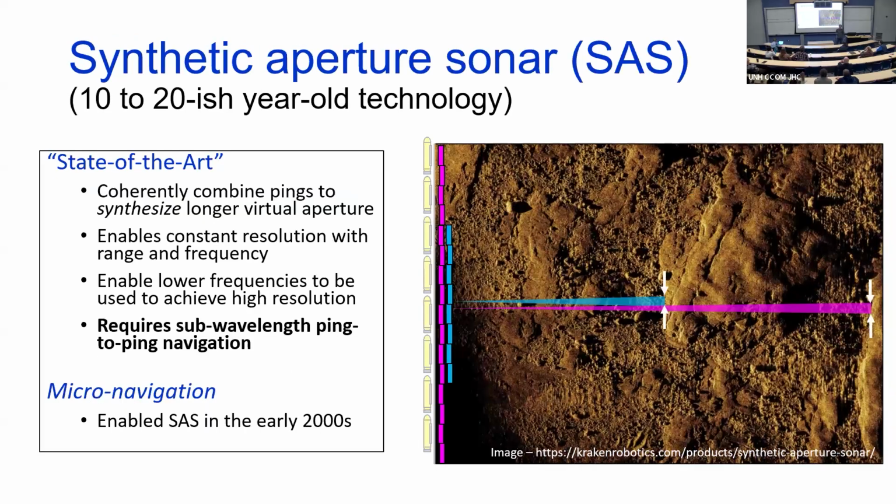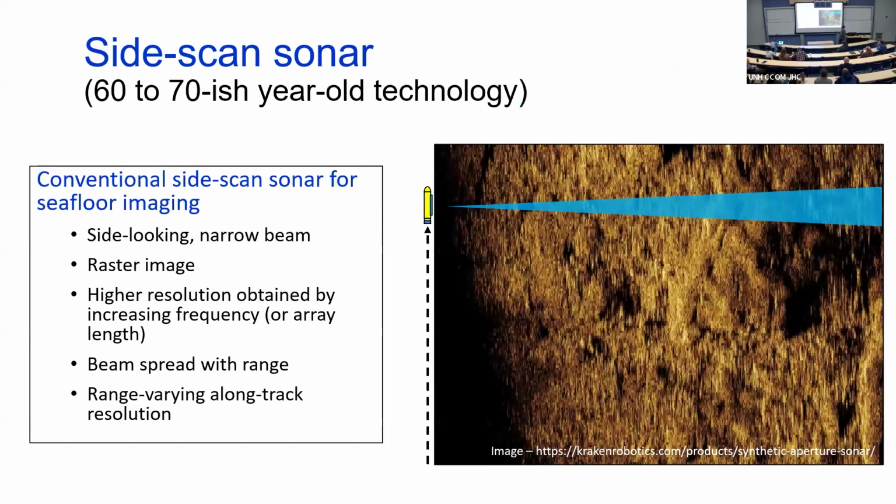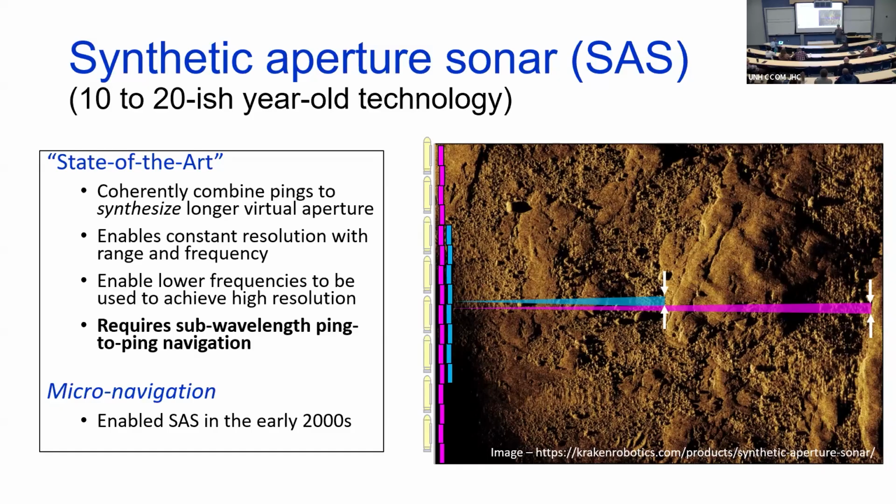Okay, in the last 10 to 20 years, a new technology came out or was developed. The theory goes back further, but this was proven about 20 years ago, and then 10 to 15 years ago, these types of systems started being commercially available. So relatively new. This is what's state of the art in imaging the seafloor. Complicated, expensive systems, but this is the quality you get. This is the same image that we saw here. They've just made it sharper by using a bigger array.